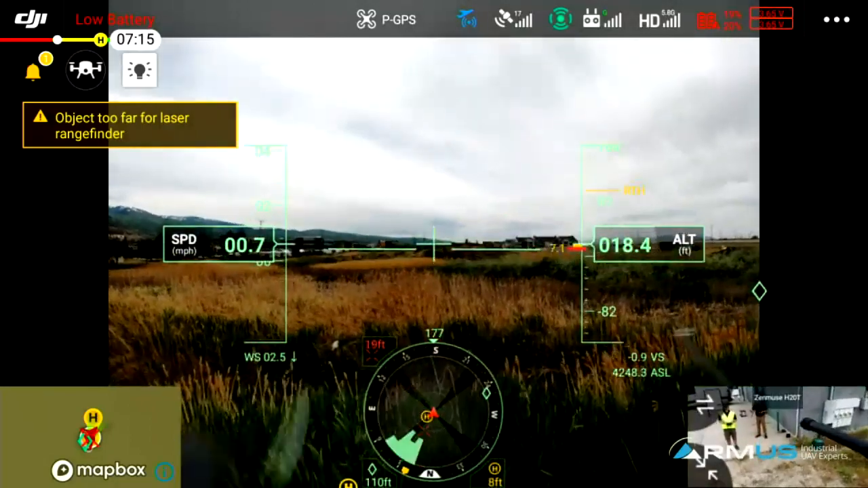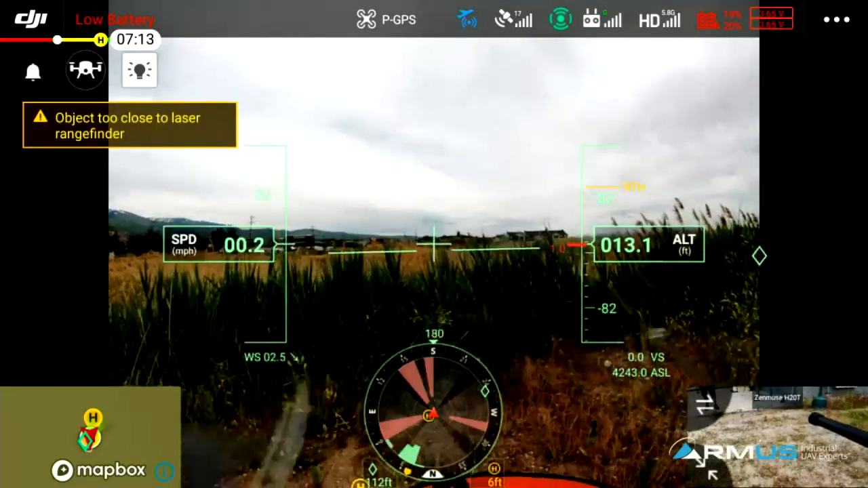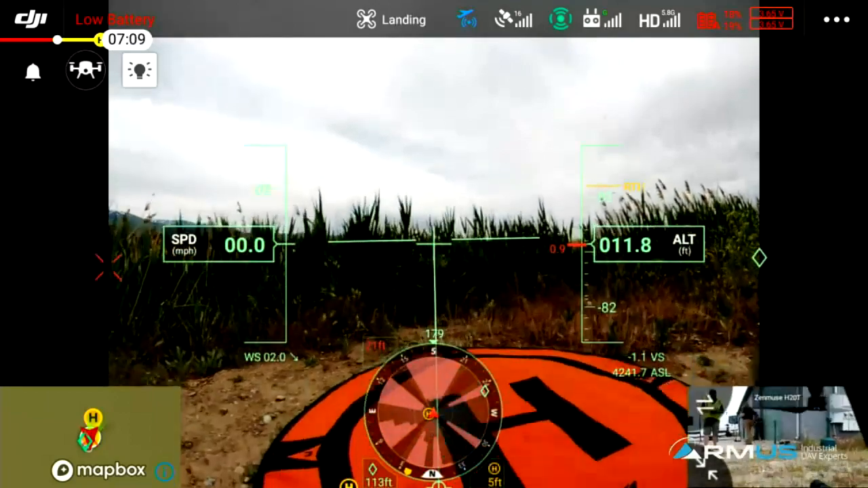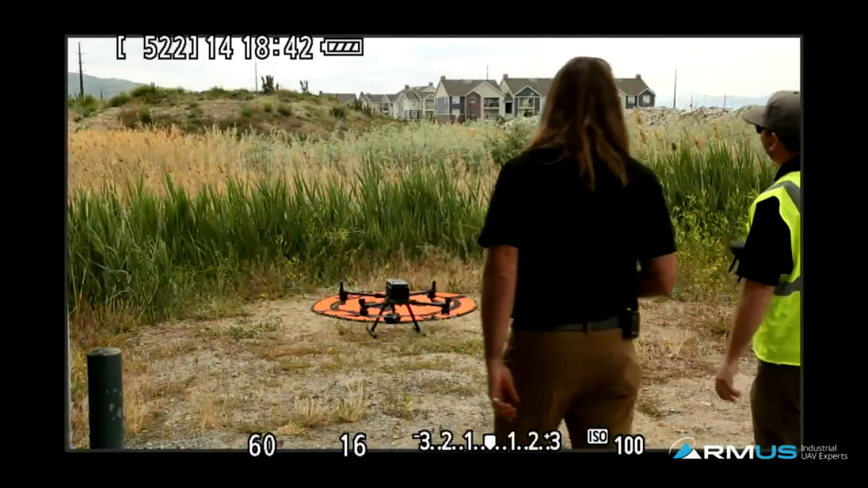And we'll look at the obstacle avoidance. Now we've got red showing up, and red is a no-go, it's not going to allow you to hit something if it senses it. It sees all the bushes and all the trees and everything else here. Awesome. Way to go, Pad.